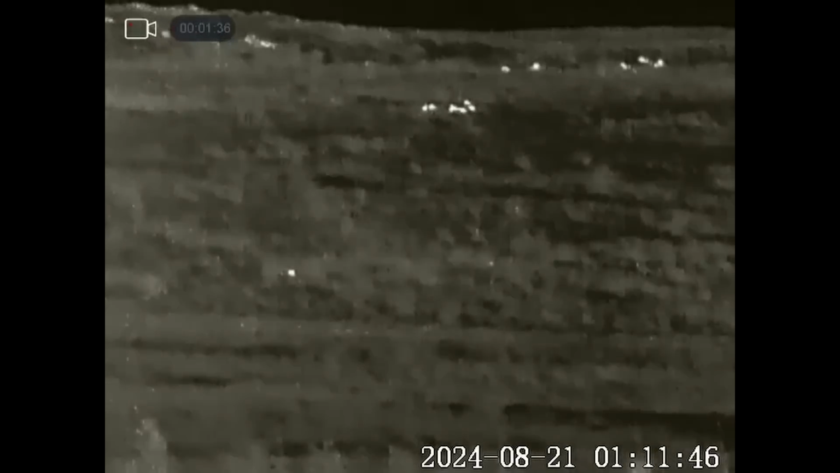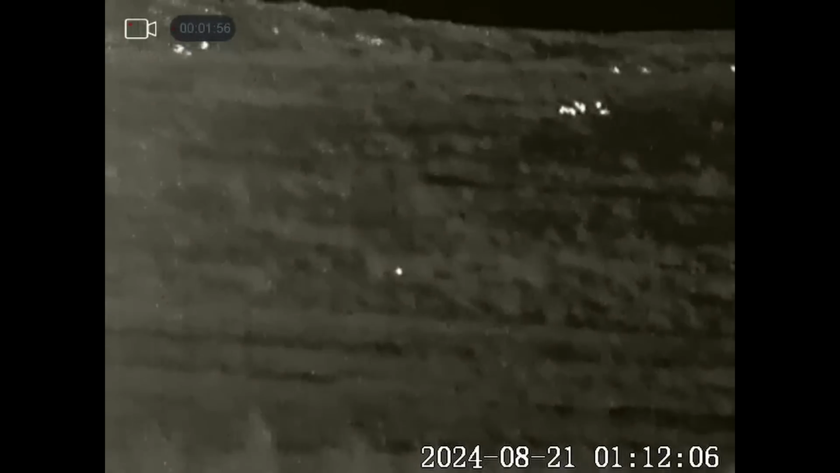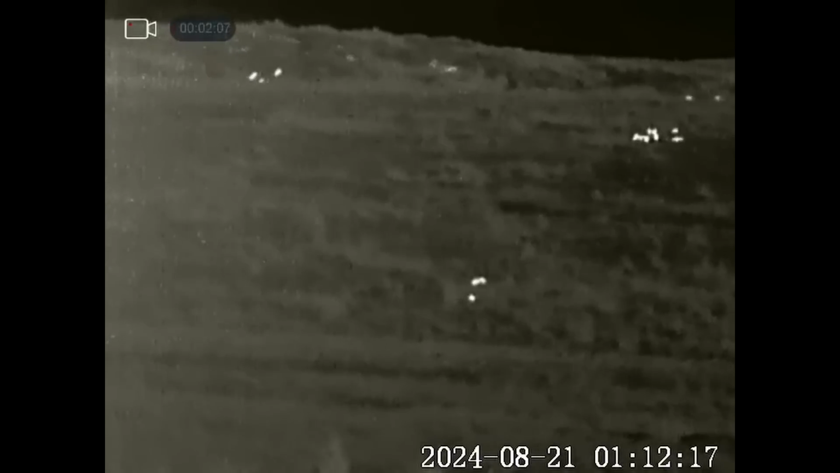You can see there the body shape looks more like a badger as it's going through. I don't know what that heat source is just below it, but the badger's looking at it, decides not to go down and carries on past.